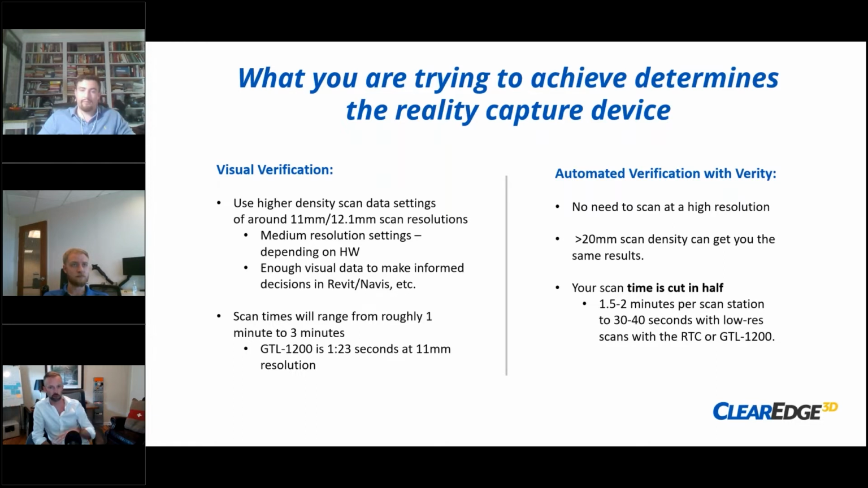SLAM is very different, right? Because you're just walking. But again, you have to have control, and you can still suffer from drift and error. So you have to be very careful about what you're using it for. I would probably still suggest, at least right now, terrestrial scanners if your tolerances are fairly high.